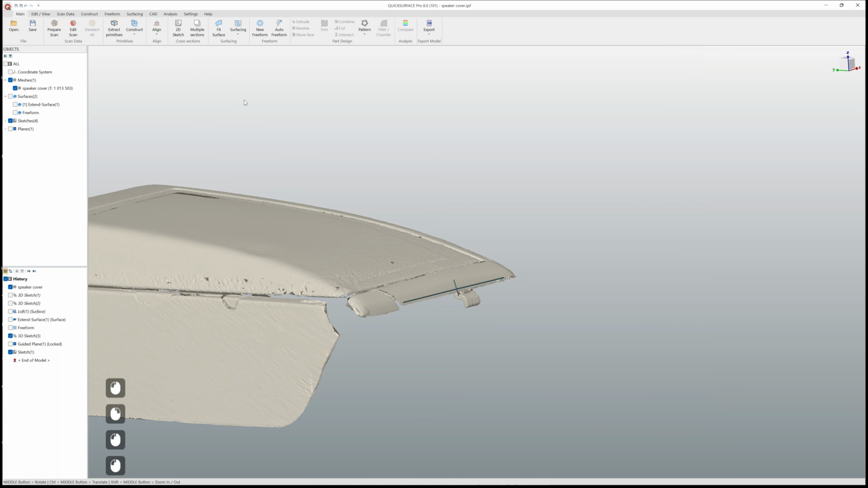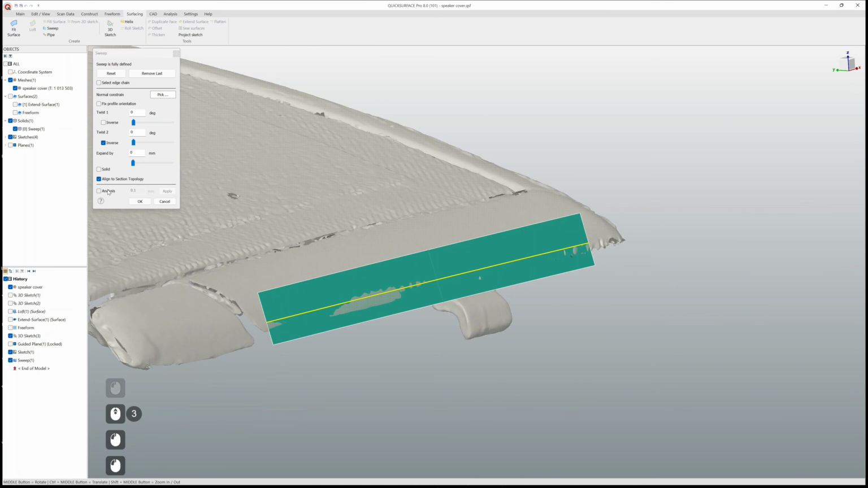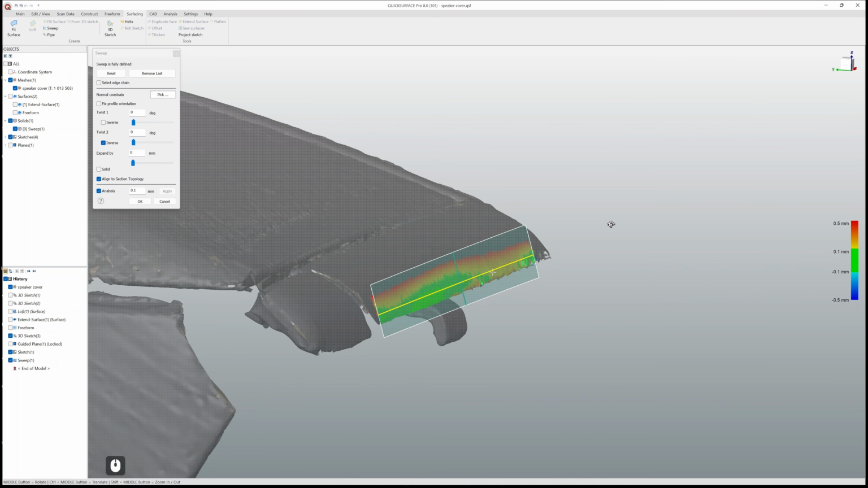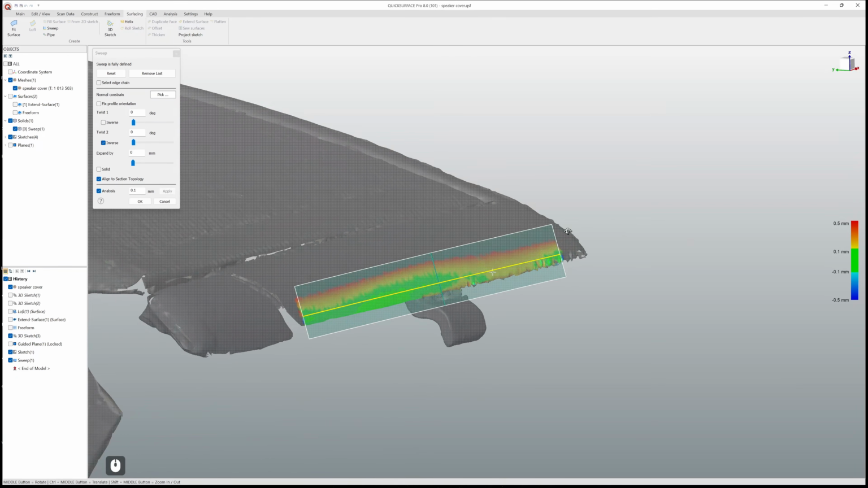Okay, so now I can go to the Surfacing tab, Sweep, choose no profile, Path, see Deviation Analysis. Yes, in this place it's not completely perfect, but it is as it is.